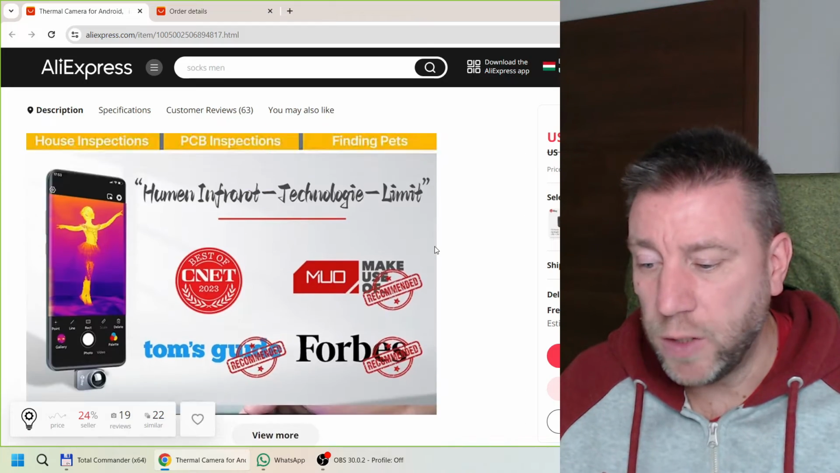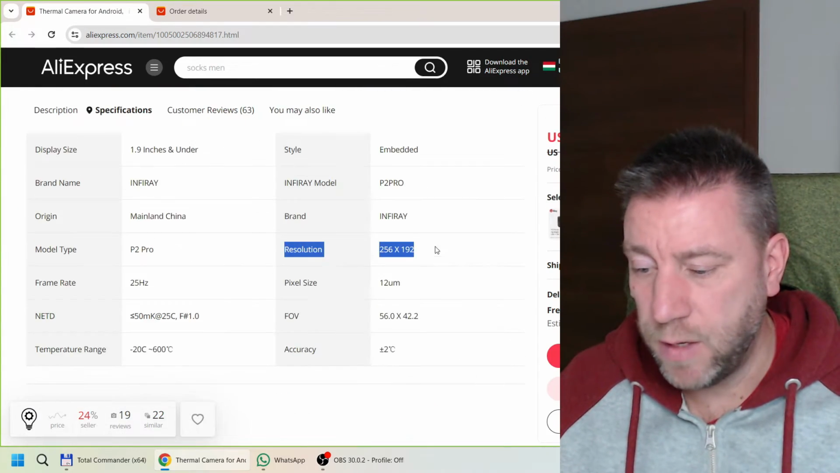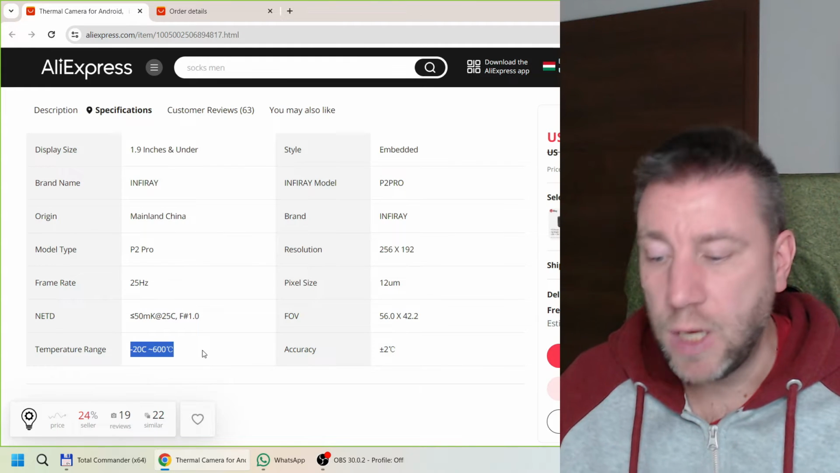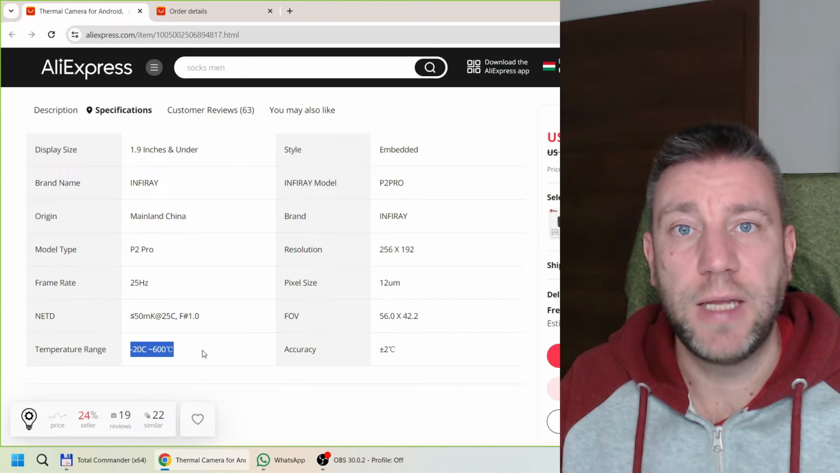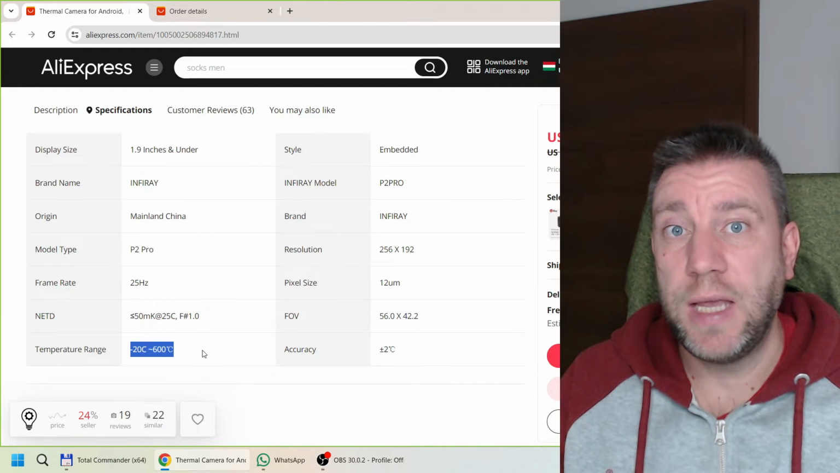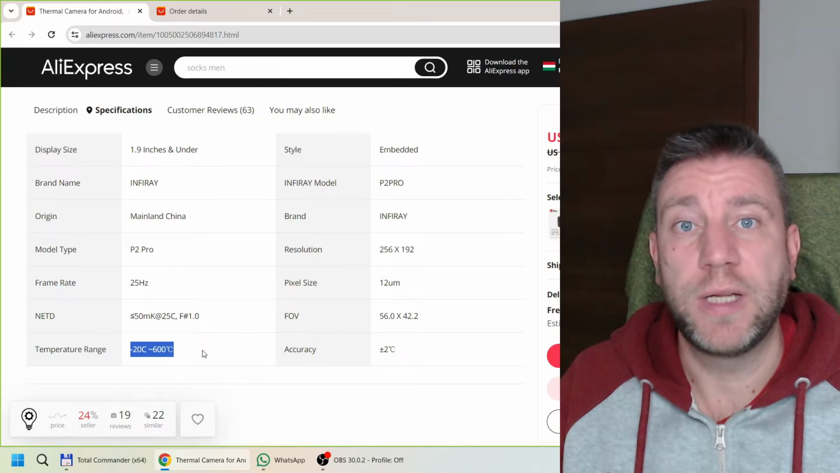The one thing I'm not really sure about is the temperature range, and how typical it is. One thing I tried was pointing it at a fireplace, and it said that it turned off the sensor to protect it from burnout.